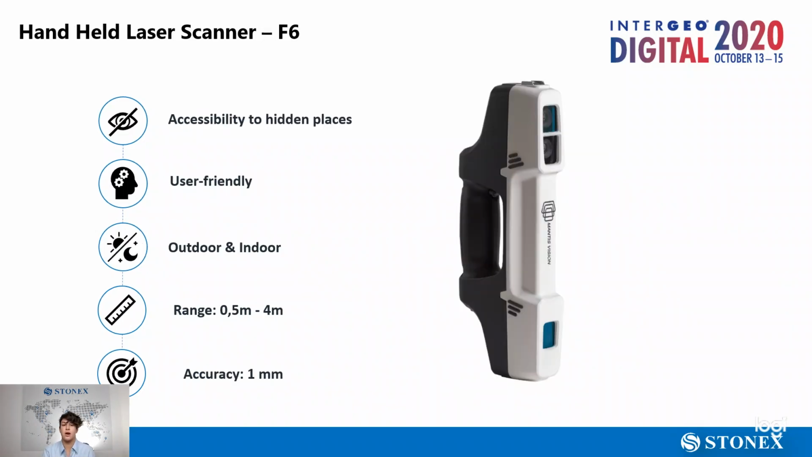F6 is our handheld laser scanner. It works with active triangulation, and thanks to the infrared light combined to an RGB camera, you can collect high quality data in places that are hard to reach or even under difficult lighting conditions, because IR light works also when the surrounding environment is extremely dark.